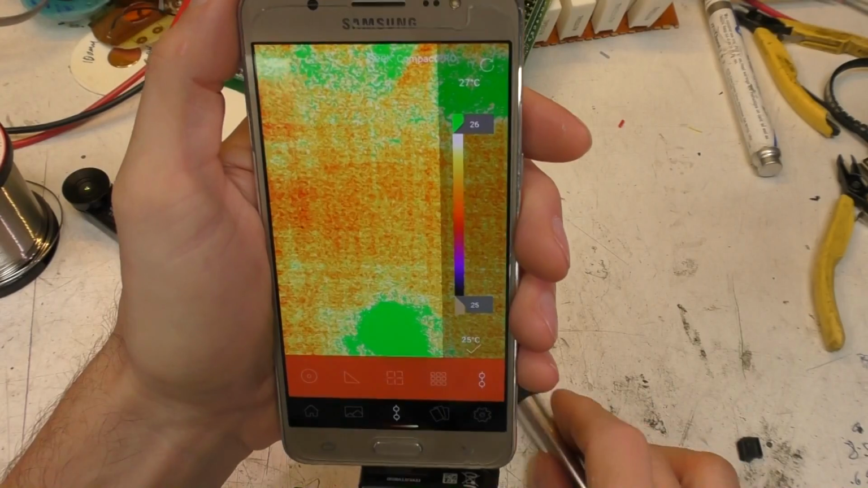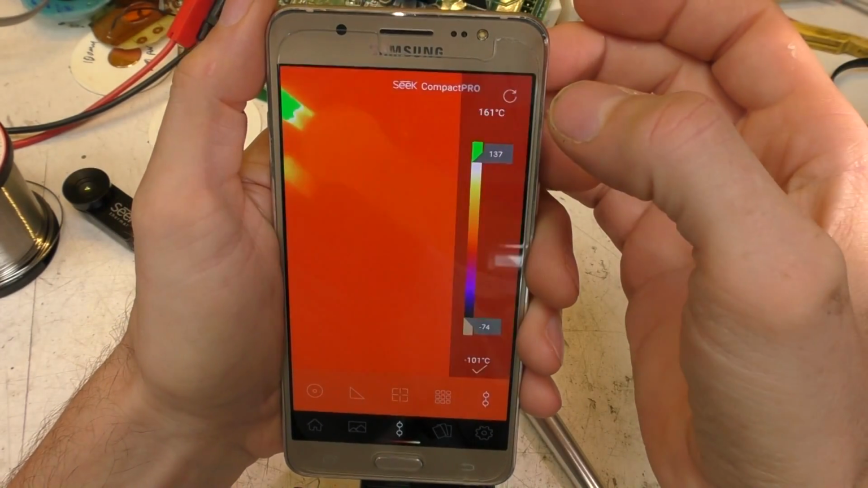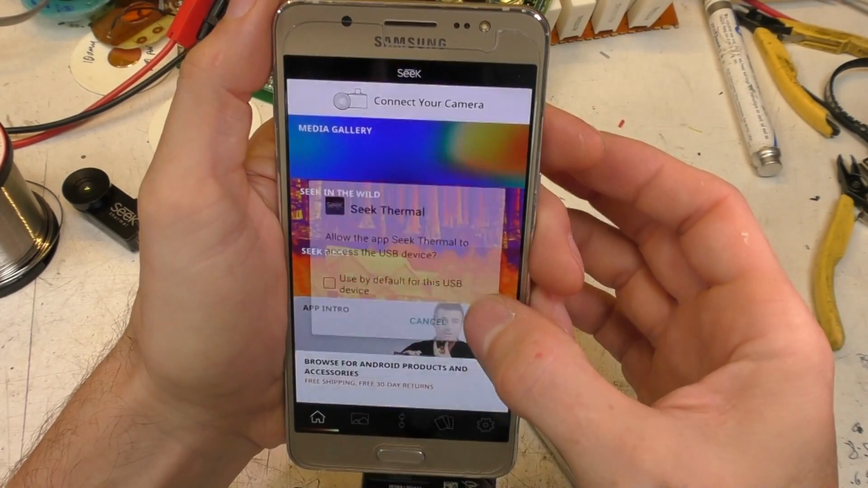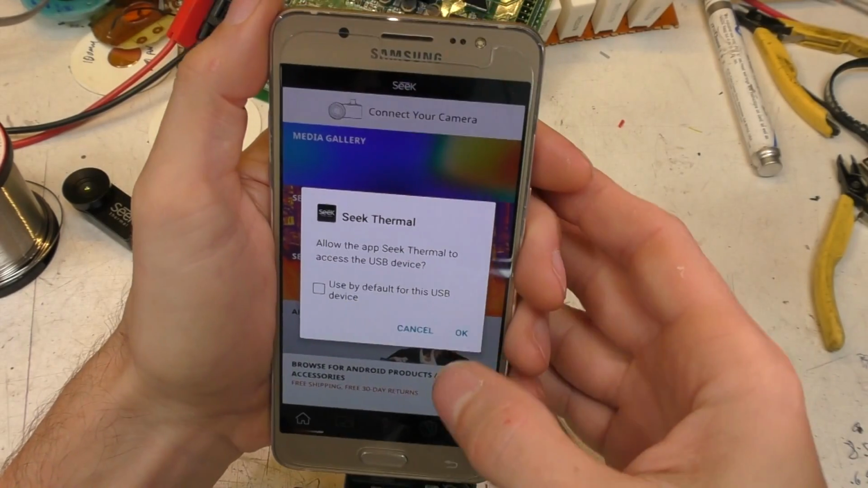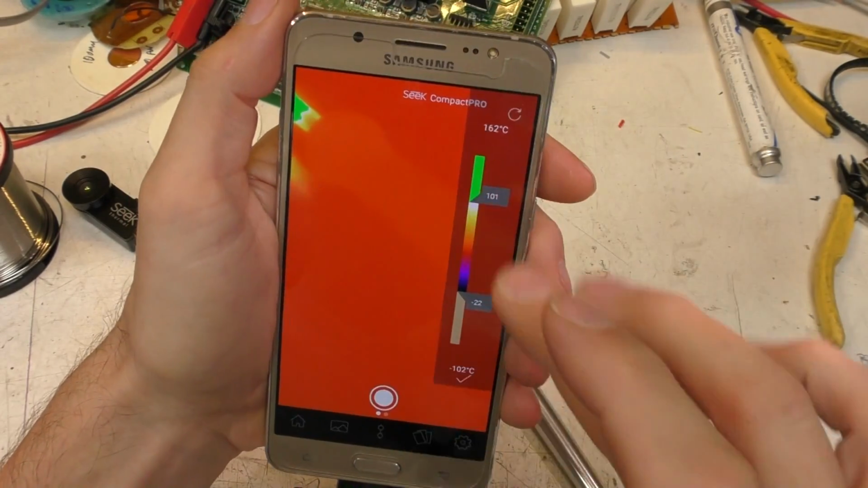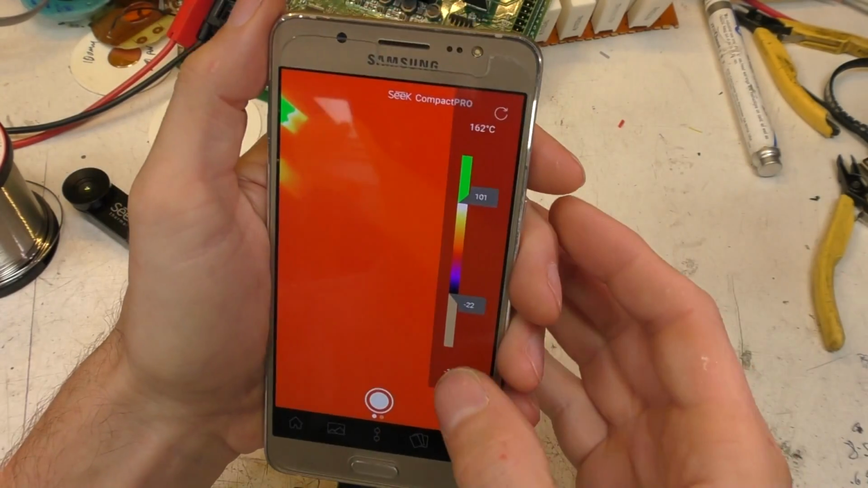So for example, if I put the soldering iron in the field of view, that's now showing the top, but you then have to hit refresh. That now sets the limit and allows you to adjust it within those limits, and it's crapped out again. But that is just horrible and utterly terrible. There's no reason why they couldn't just let you set the limits fixed without reference to the current temperature range. That's just stupid. I hate that.